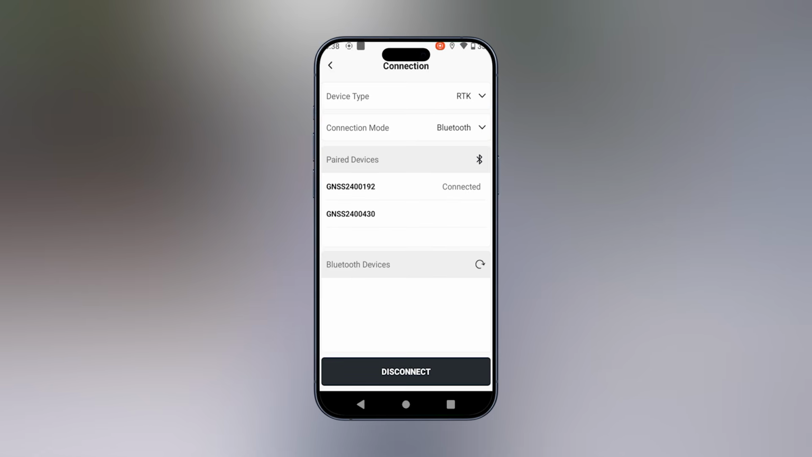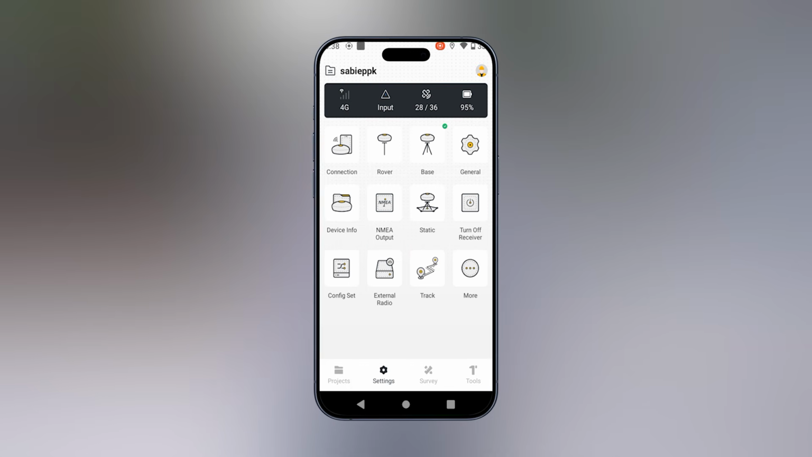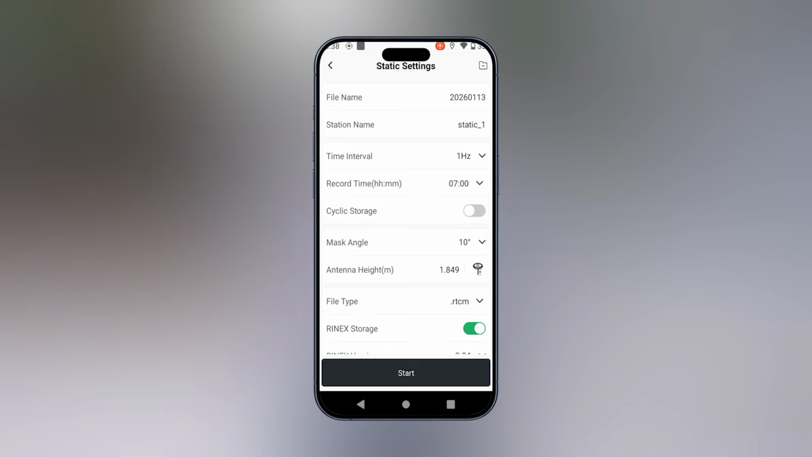As we can see, we are connected to our V10i receiver. Let's now go on Static. On Static, let's set a file name.